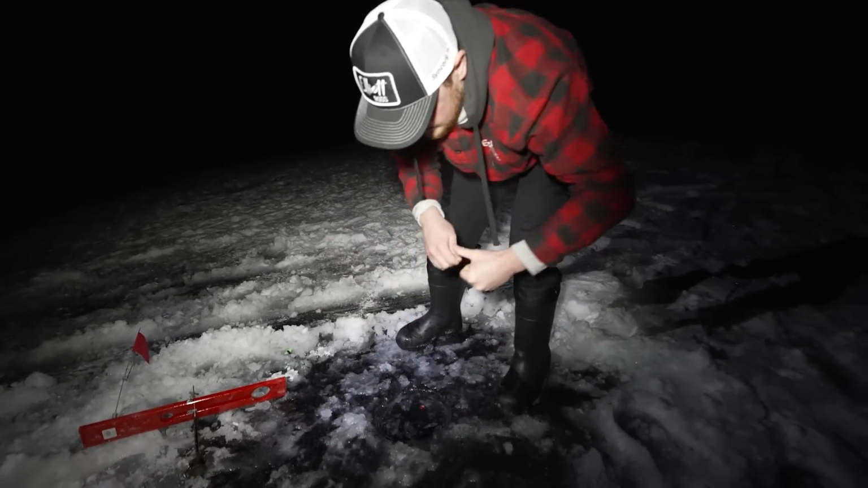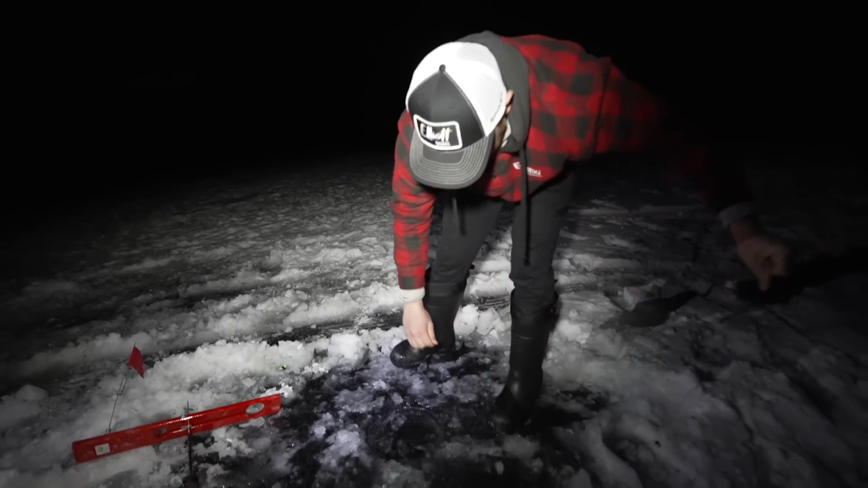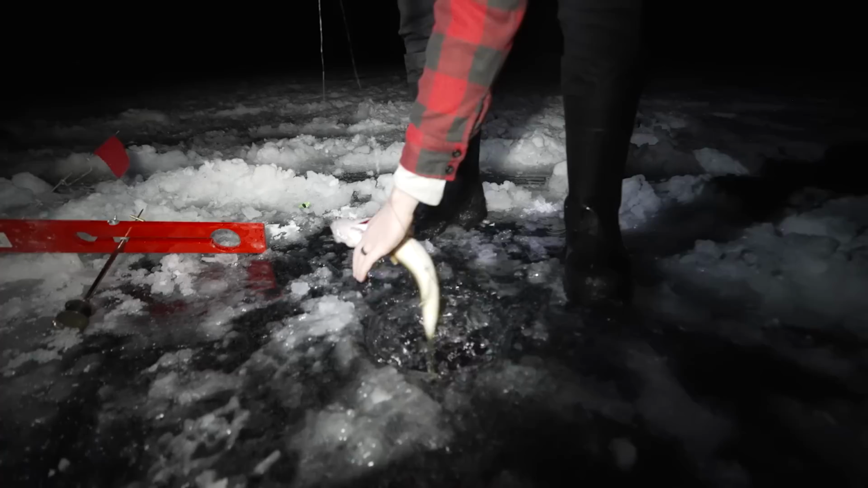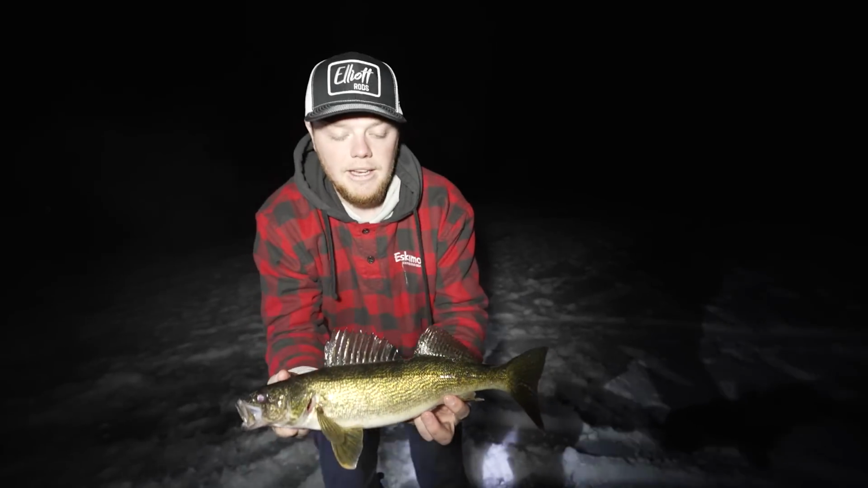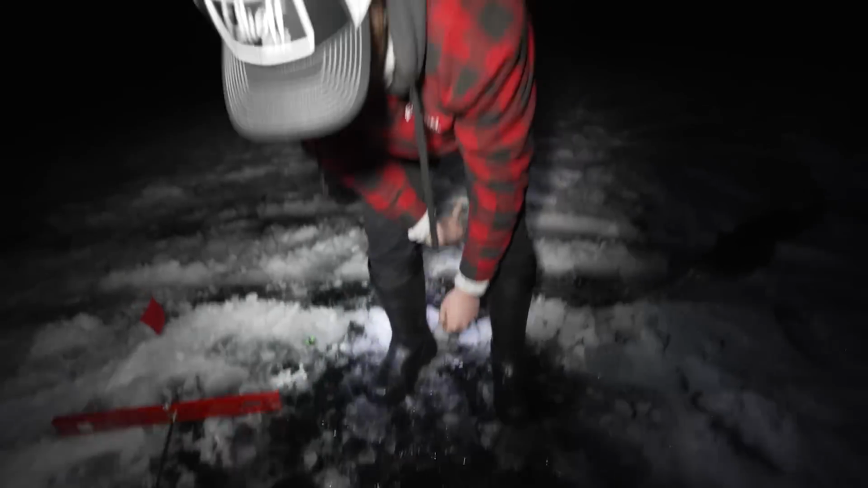Got him. He didn't take much line out. Does not feel massive. I see him down there. Pretty neat. There he is. Looks like about an 18-incher. Little guy. Pretty much what we're getting in the shack there, but not exactly what we want. Tell your bigger friends.